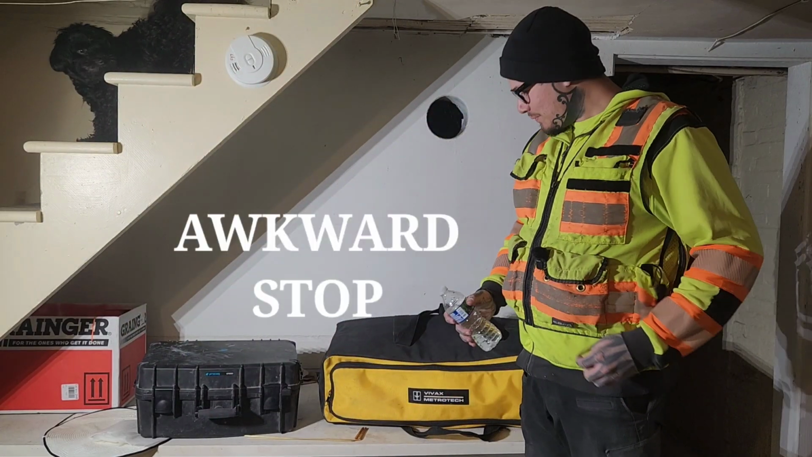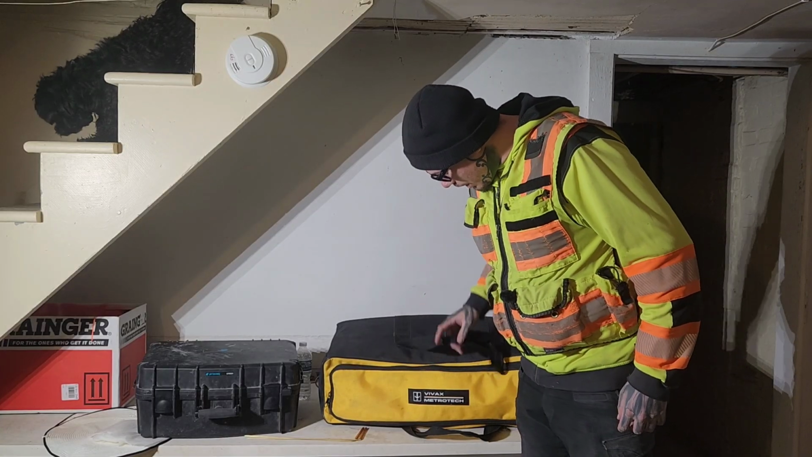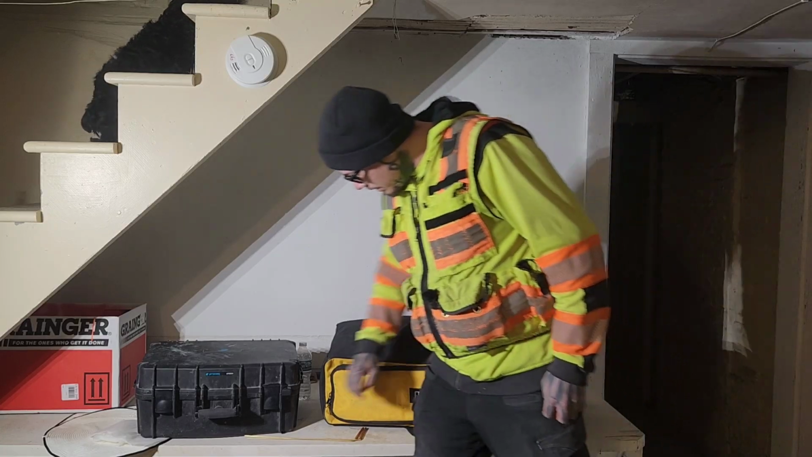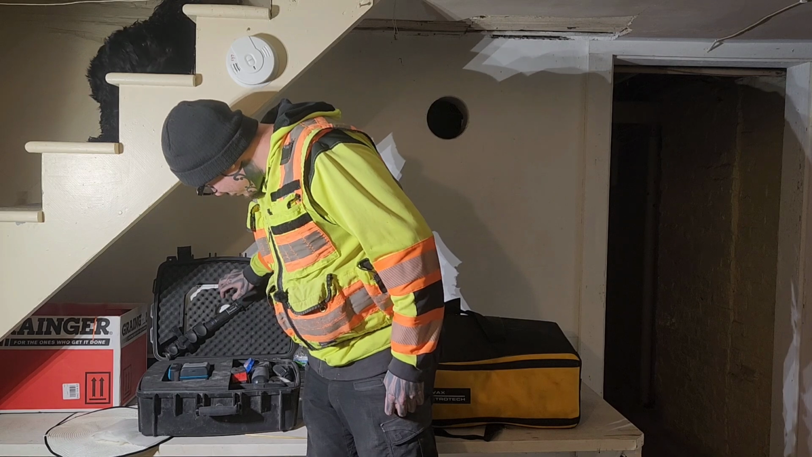Hello everybody, it's Nick with Electro-Madness GPR, and today we're going to talk briefly about utility locating in terms of concrete scanning, along with some Proceq units here, some of my favorite.